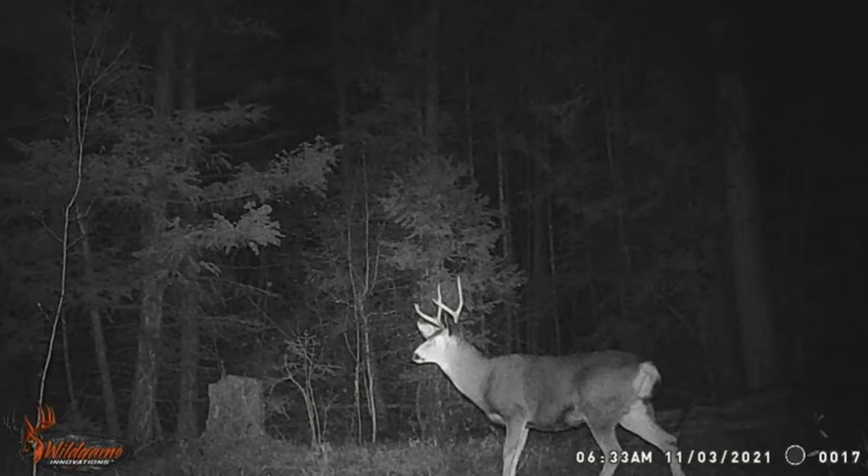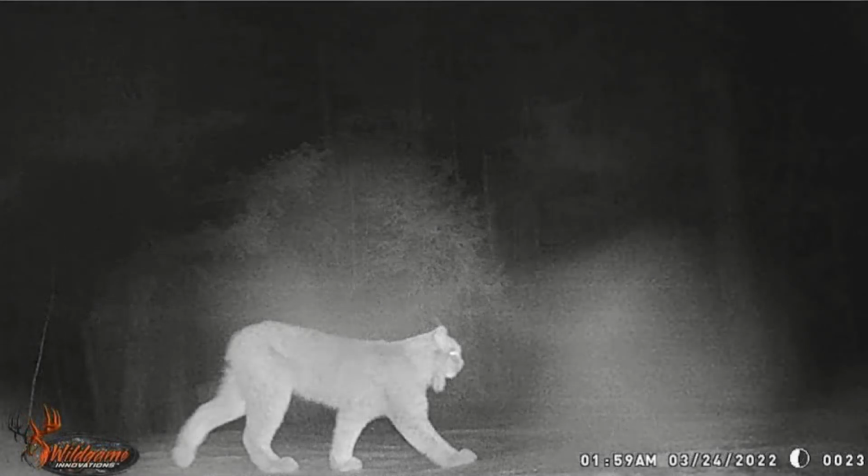So we got a few good shots of some deer, as you're seeing on the screen right now. But the most impressive shot that we got was that lynx. Check it out. We got the full lynx walking in front of the camera there. That was pretty cool.